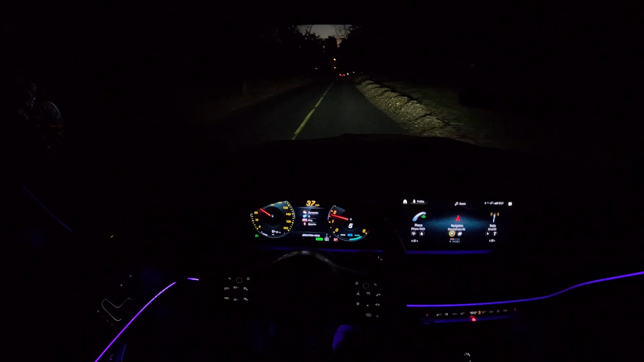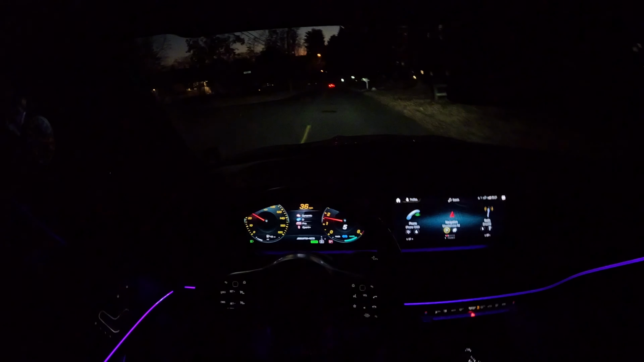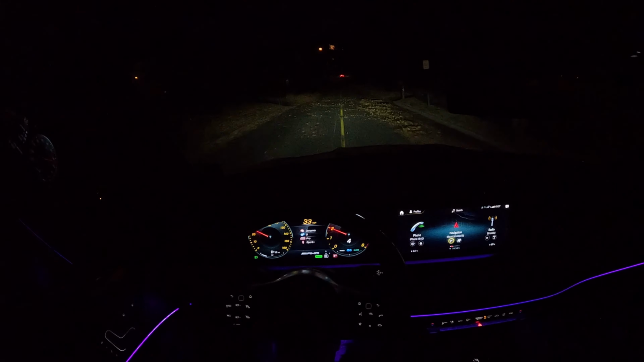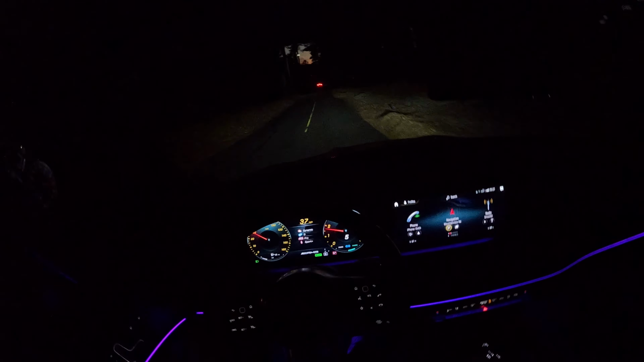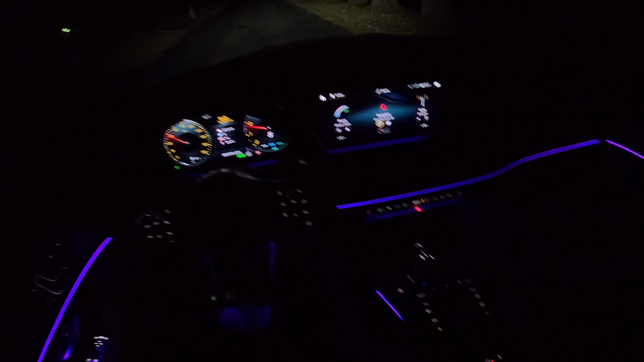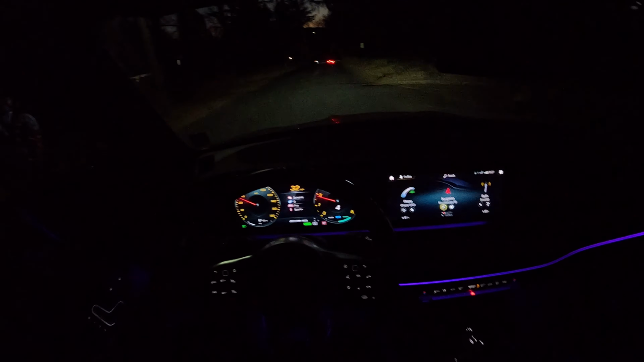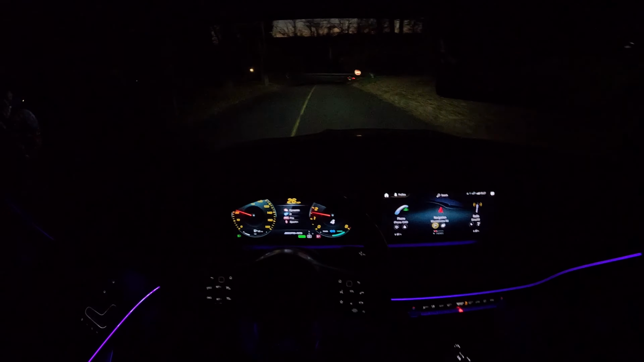This car costs a lot of money for a car that's fast but not extremely fast, and you know, I personally wouldn't spend $65,000 on the GLE 53. I'd probably just go ahead and spend the extra 10 for the 63. I mean, the 53 is awesome for particular people, but it's not a car that I'm willing to spend that much money on.